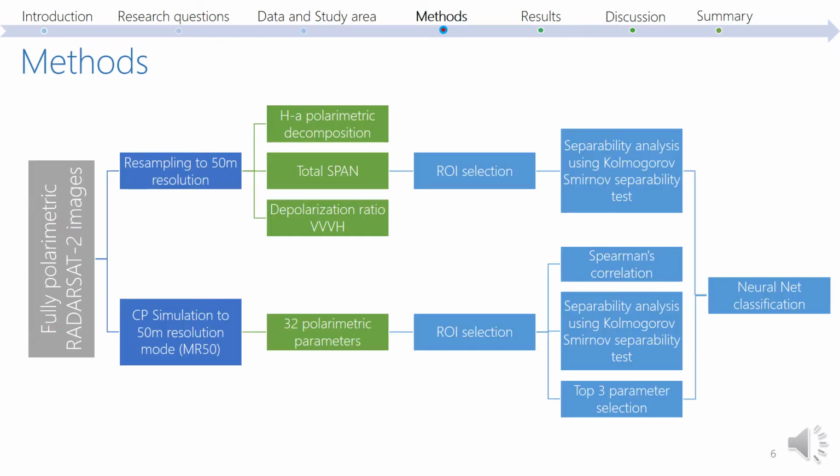Two main processing chains were followed. The fully polarimetric images were processed for retrieving the H-alpha decomposition, as well as other polarimetric parameters, for evaluating the first-year and multi-year ice separabilities. The same dataset was then simulated to compact polarimetric configuration, and 32 polarimetric parameters were calculated. By evaluating parameter correlation and separabilities, only the top 3 of each configuration were used as an input for a neural network classification algorithm.